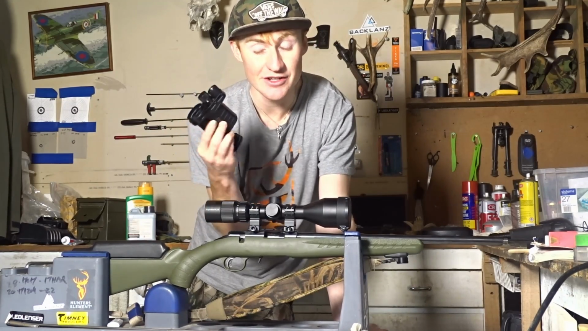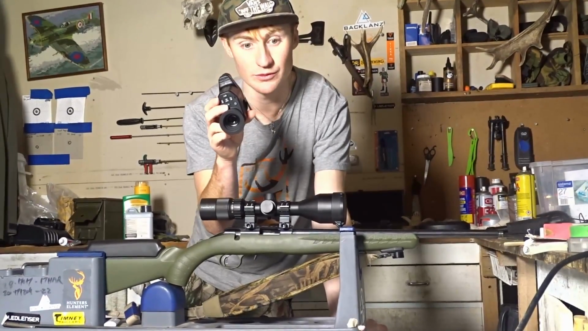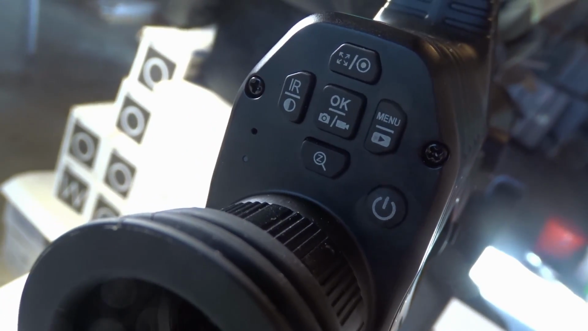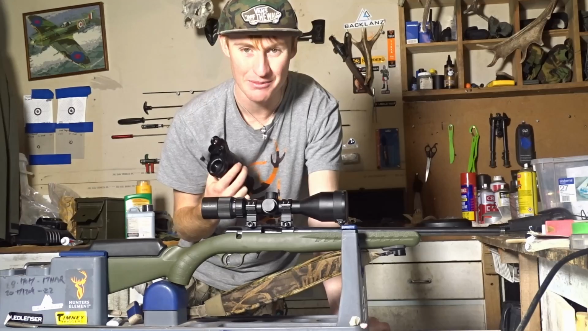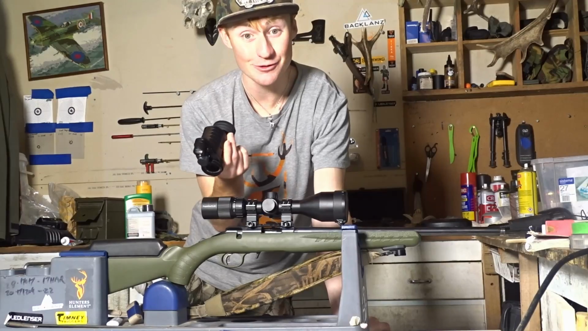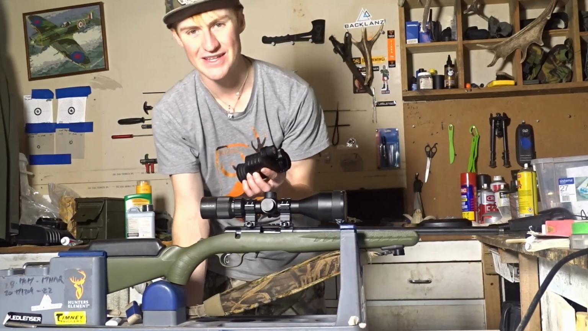Another thing is that it is super easy to use. It's got 5 buttons here. Whoa, watch out camera, don't you dare fall. It's got 5 buttons to use. One of them is the power button, and it all says what they are on there. I skim read the manual, and that's really all you need to do. It's super self-explanatory and real easy to understand and use. So that's always wicked, always real helpful. It's not some super fancy doohickey.